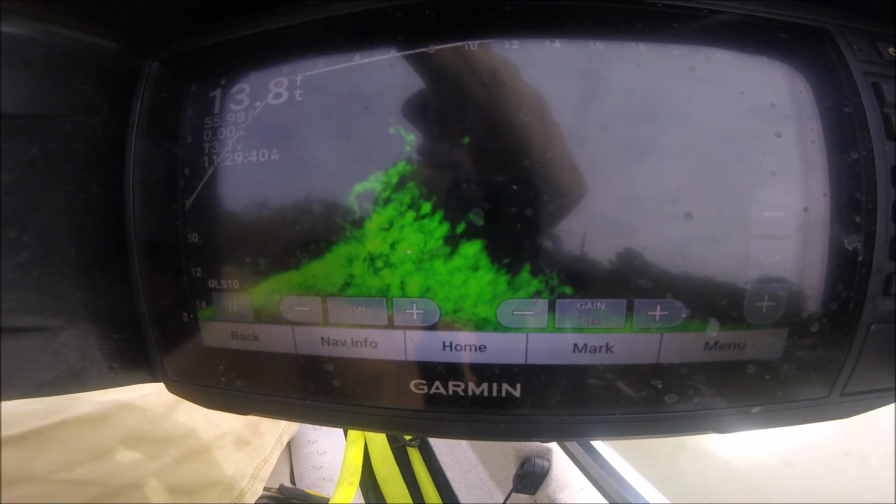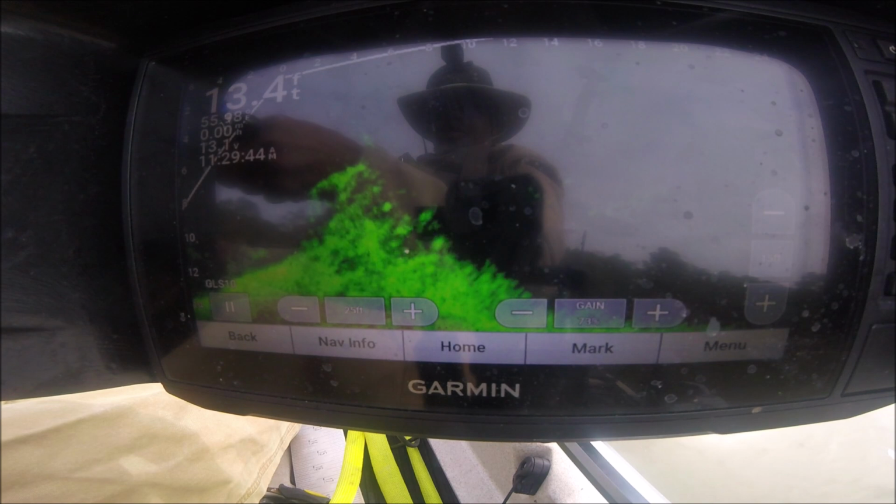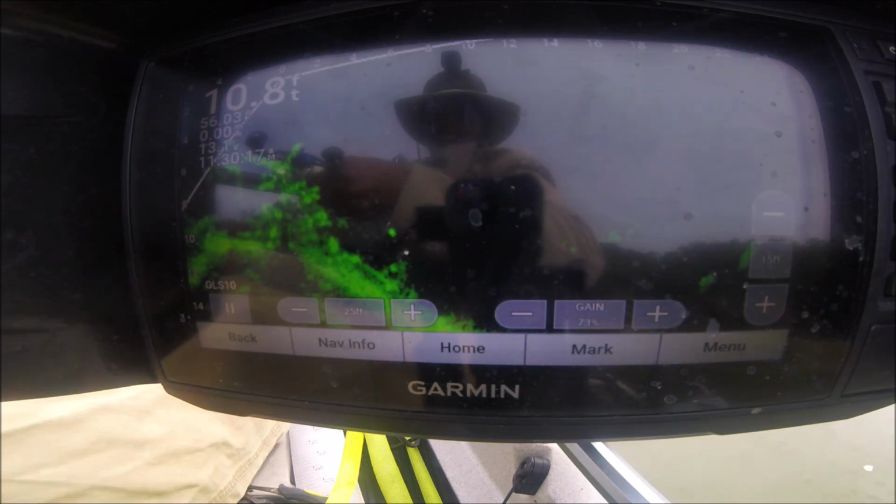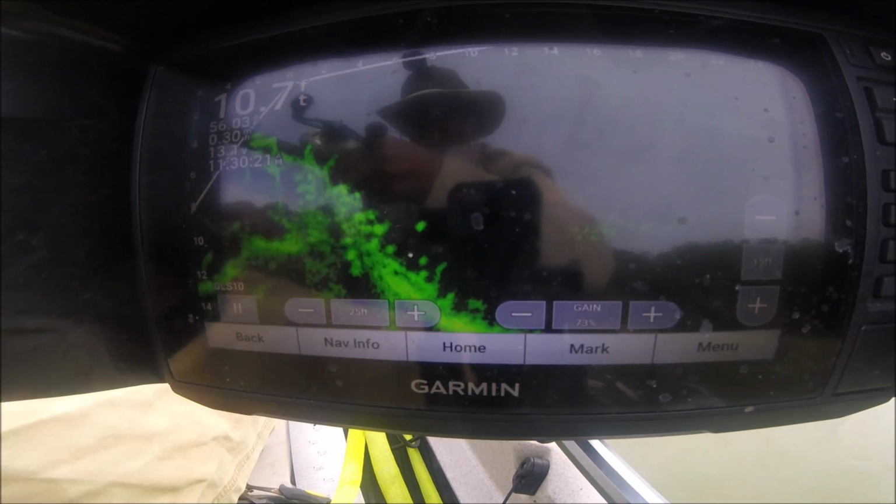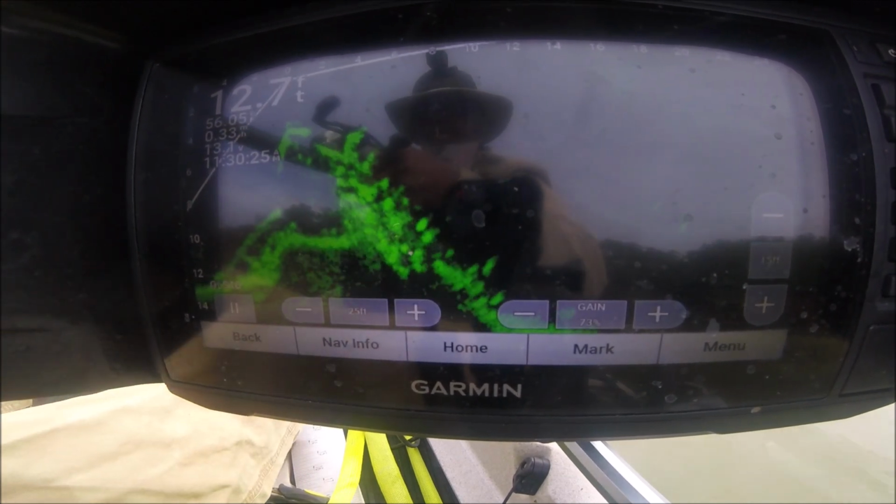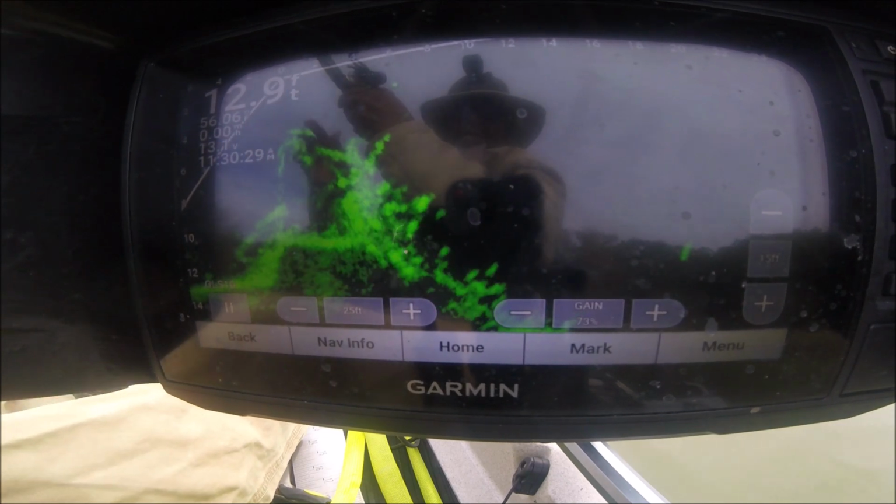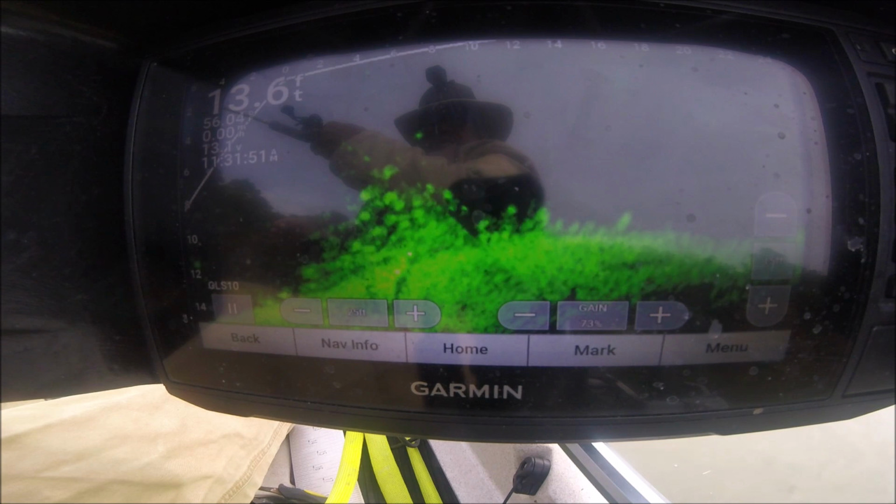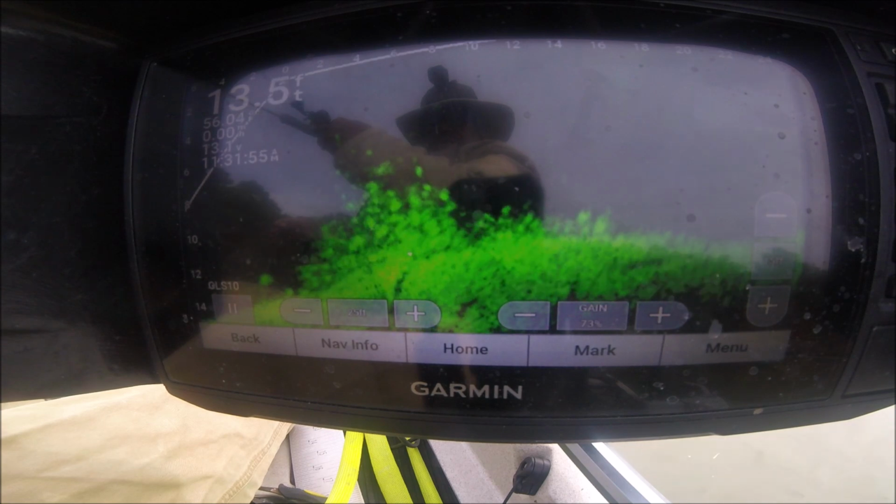You get on the top side of this thing. That's what the fish are at over here. This ought to be a fish, y'all. Oh, he hit it. Catfish.